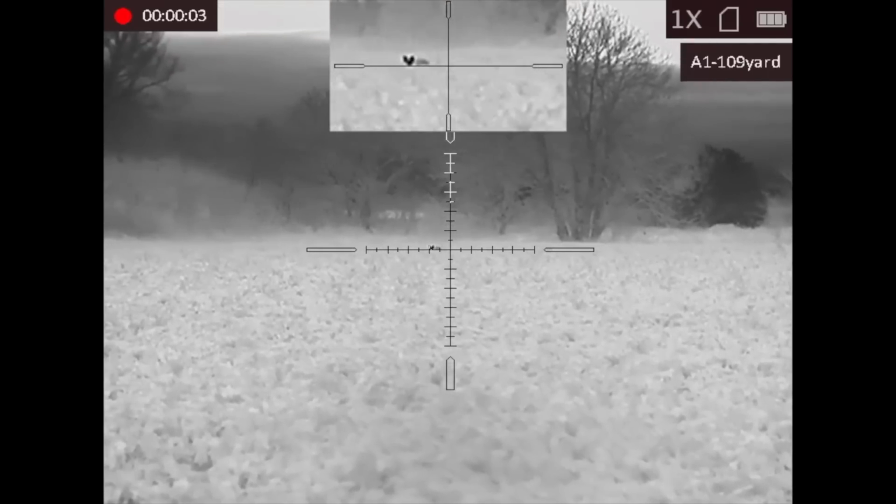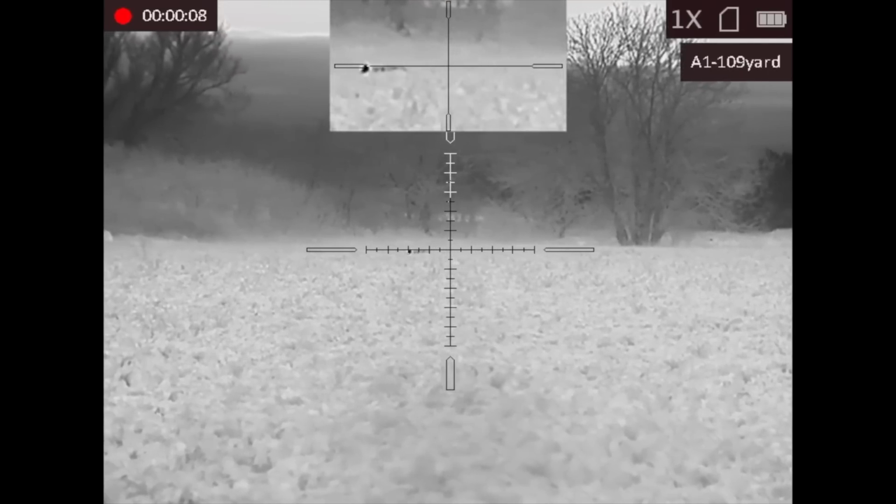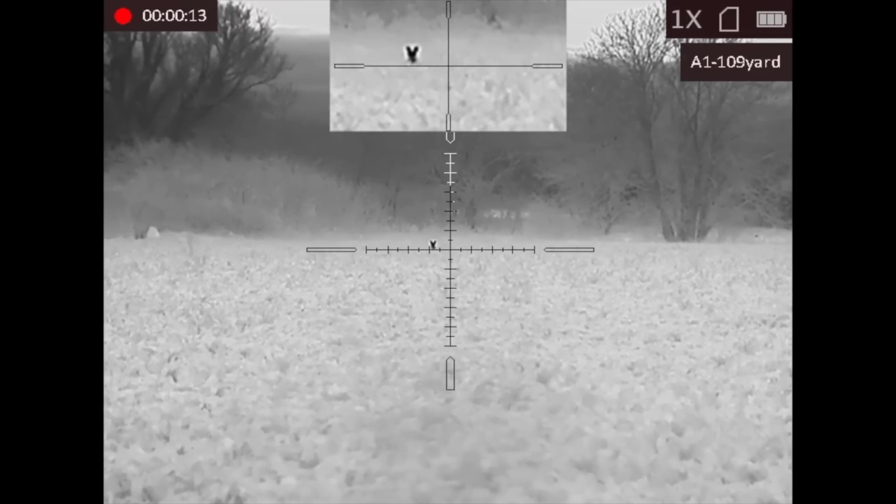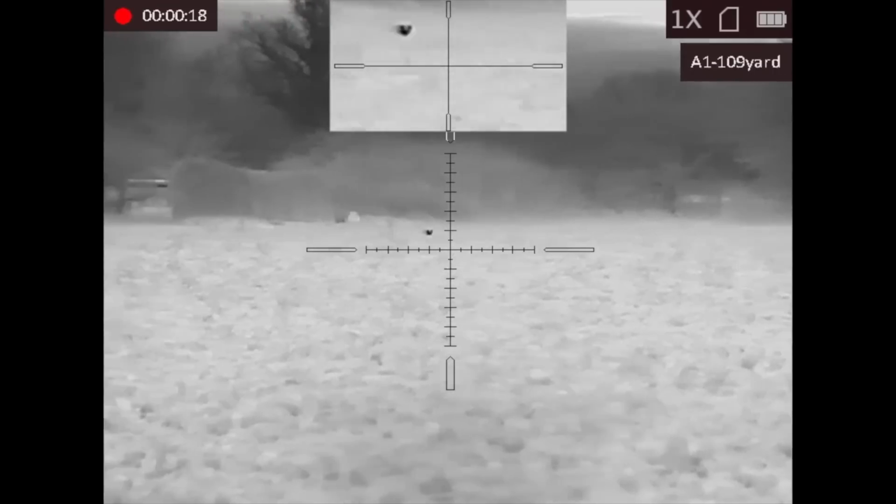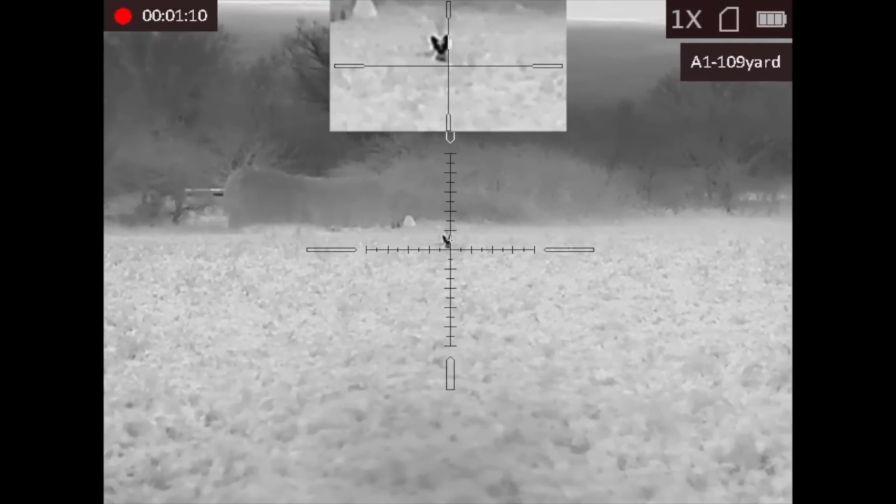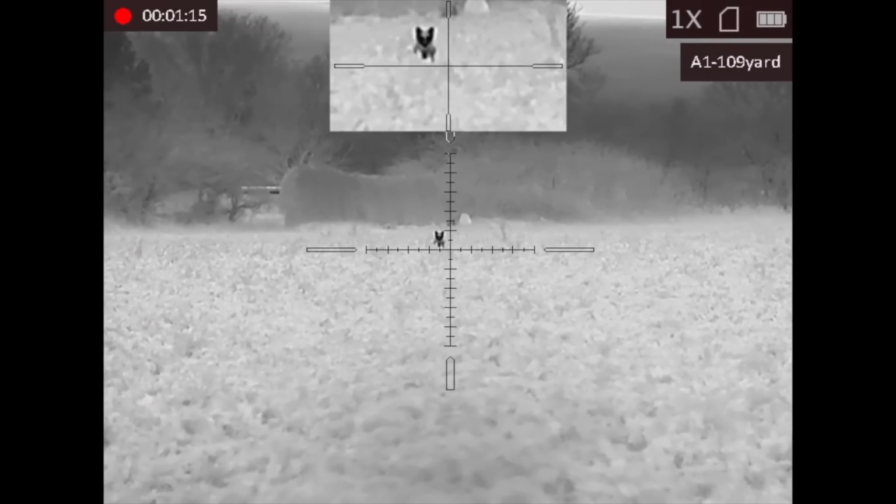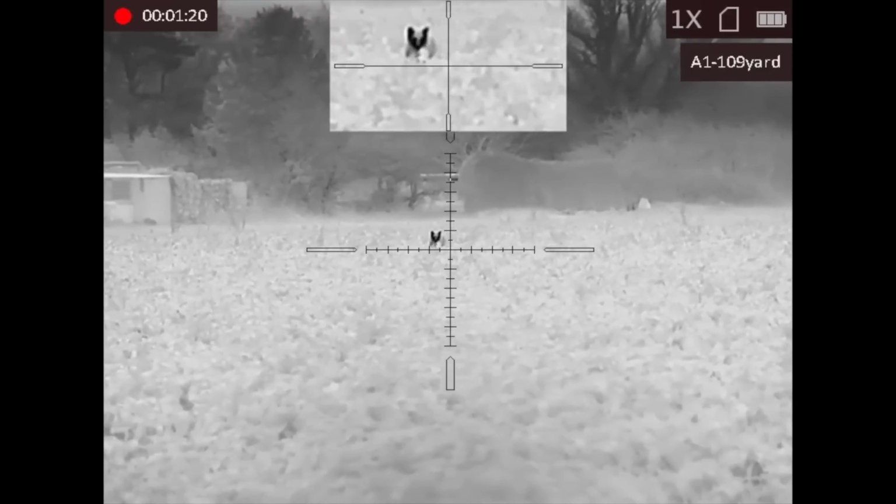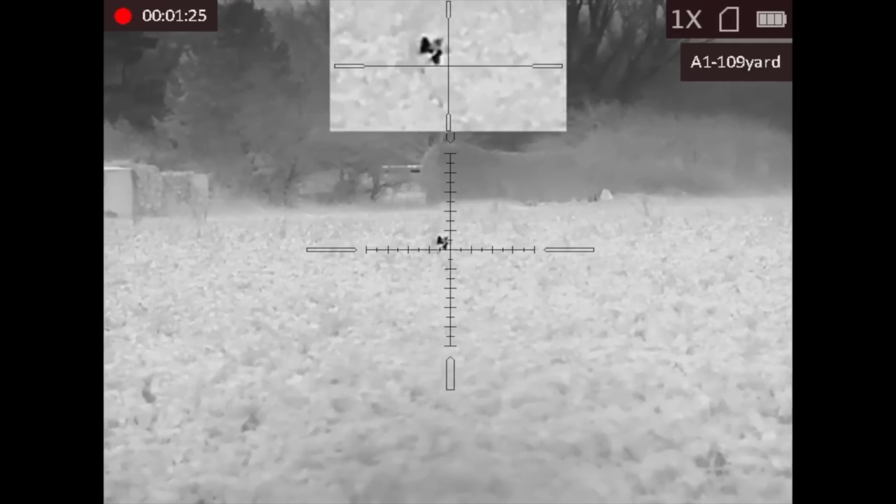So the first fox on my solo outing was actually en route to the bit I've just filmed, where I caught up with this one at the back of the farm shop. The entrance to the farm is off a fairly busy main road, but I can use that to my advantage. I can let this one get nice and close because I've got a good amount of ambient noise, masking any noises I may make on the bonnet with the bipod.